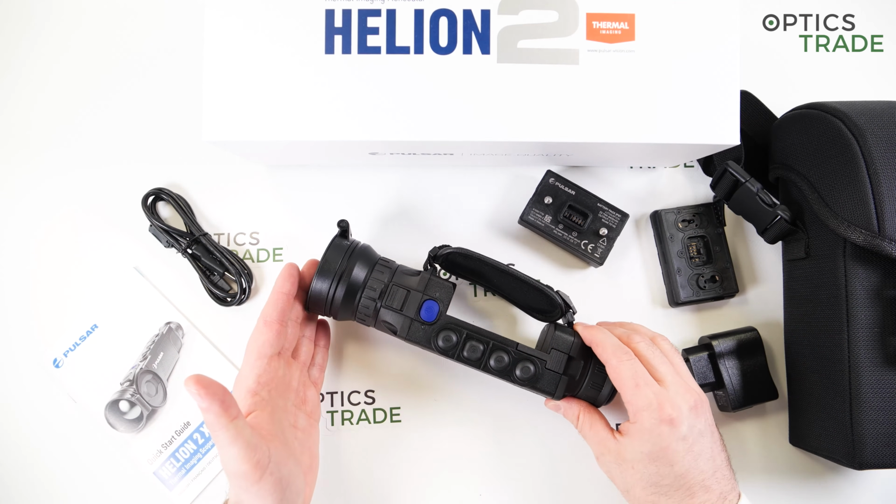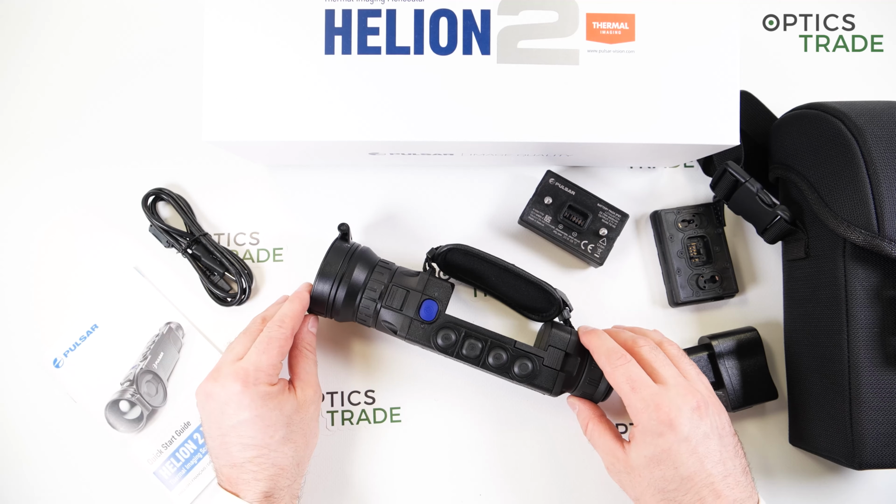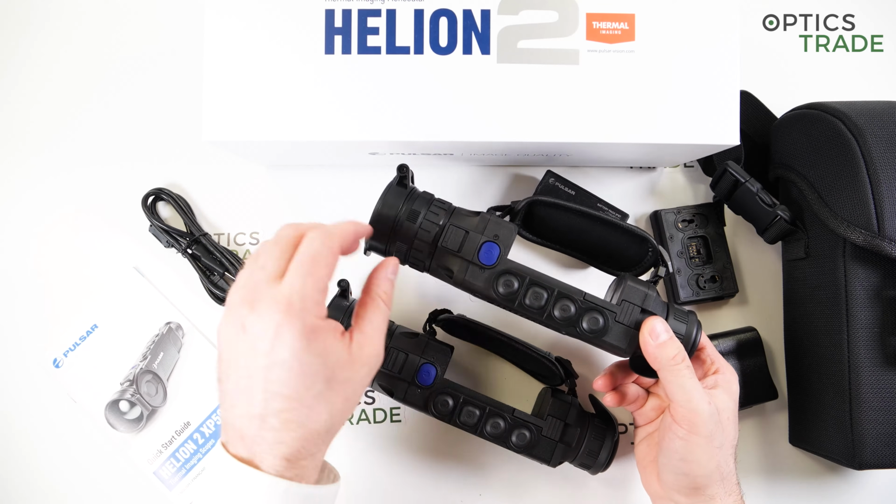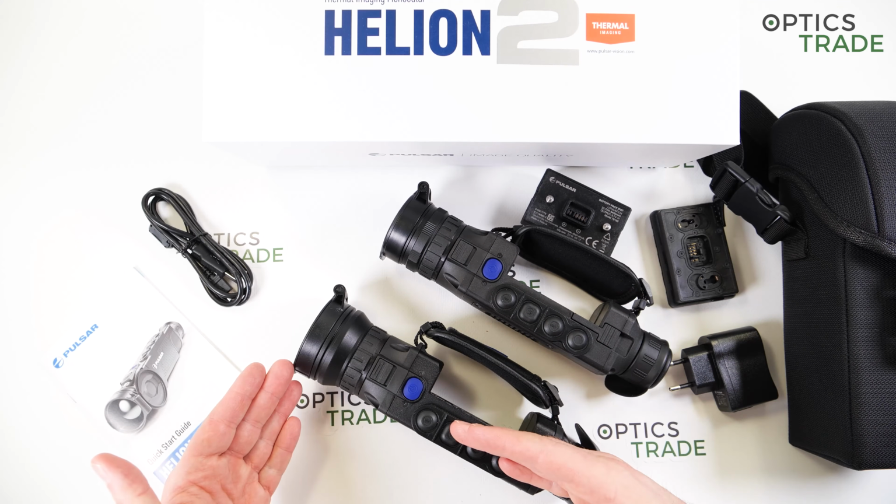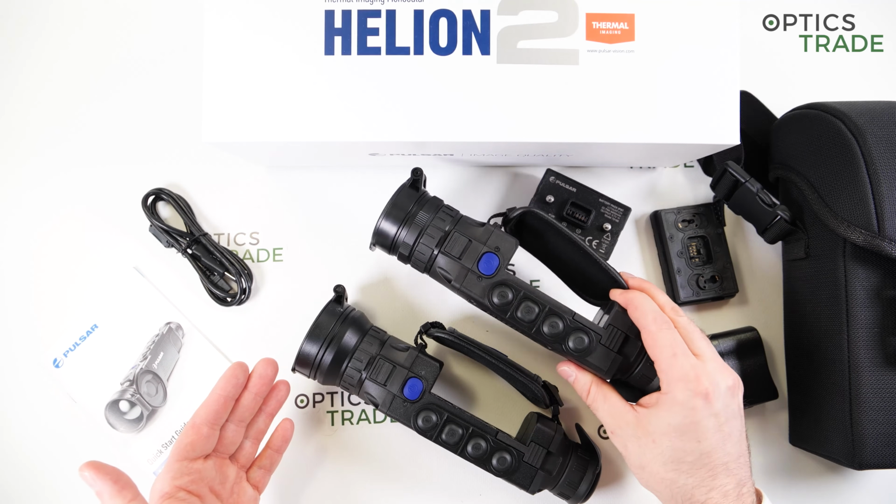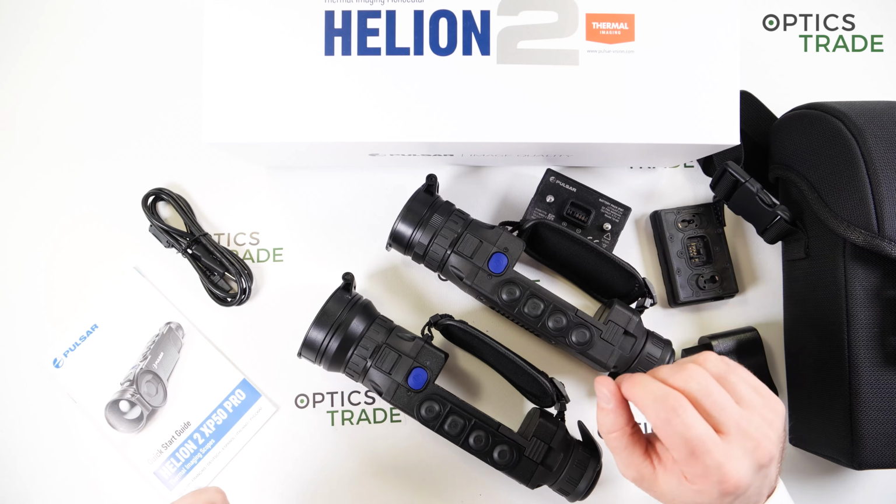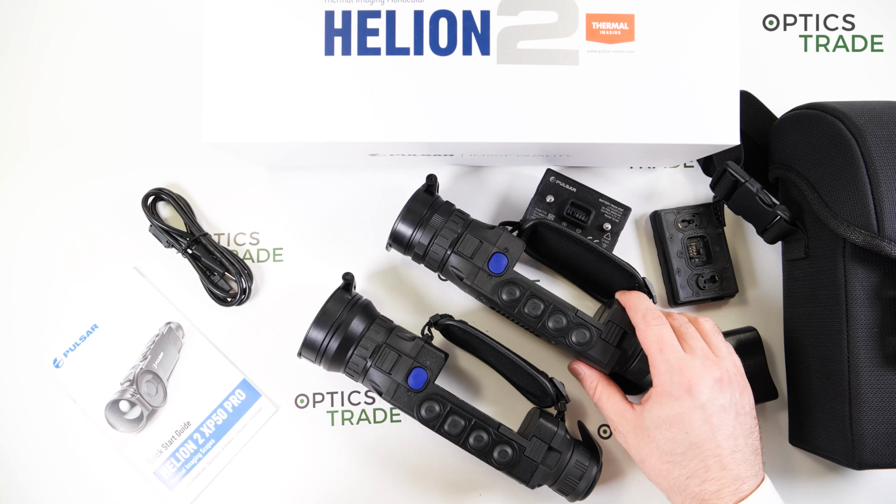Now they came out with a Pro version, which in my opinion would have a better name if it would be called the Helion Generation 3 XP50, because there is so much new stuff on it. I have here the normal non-Pro model, Helion 2 XP, which will be sold at the same time as the Pro model. Just the price will get lower. So until now the XP50 cost 3,690 euros. Now the Pro will cost this amount, and the normal XP50 Generation 2 will cost 3,190, so 500 euros less.